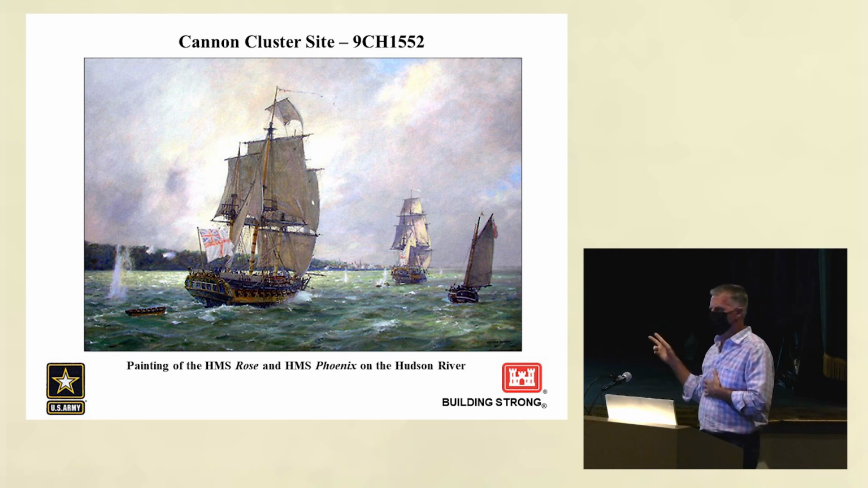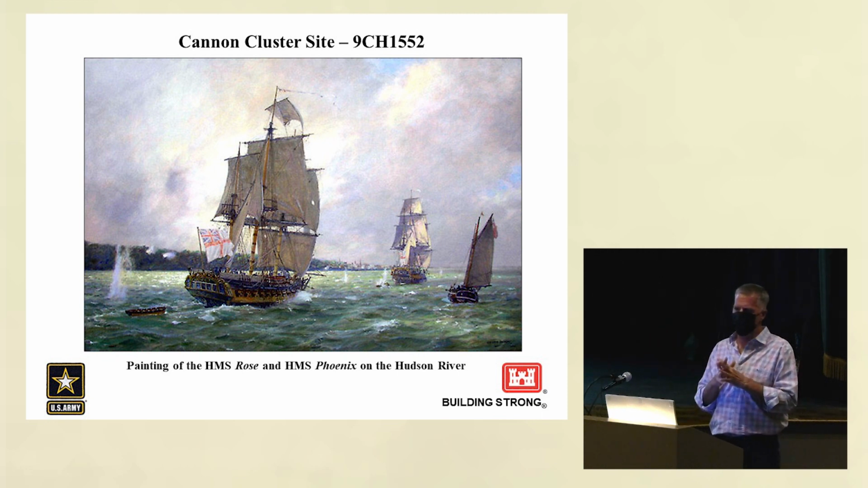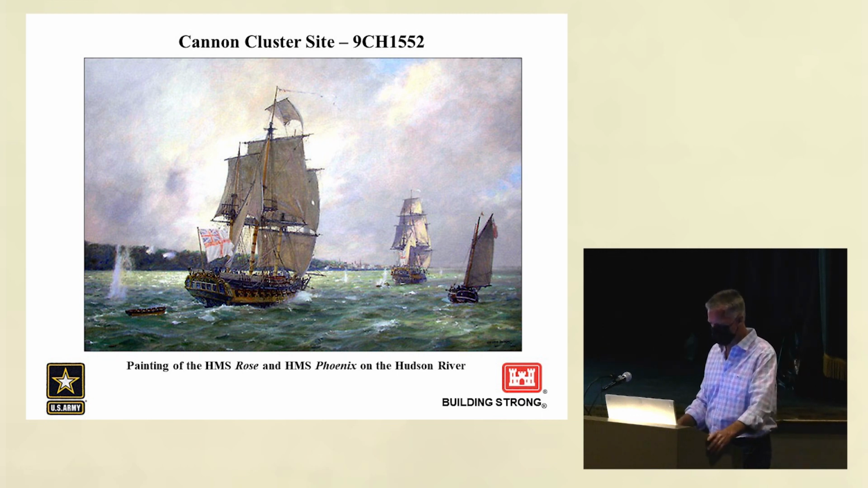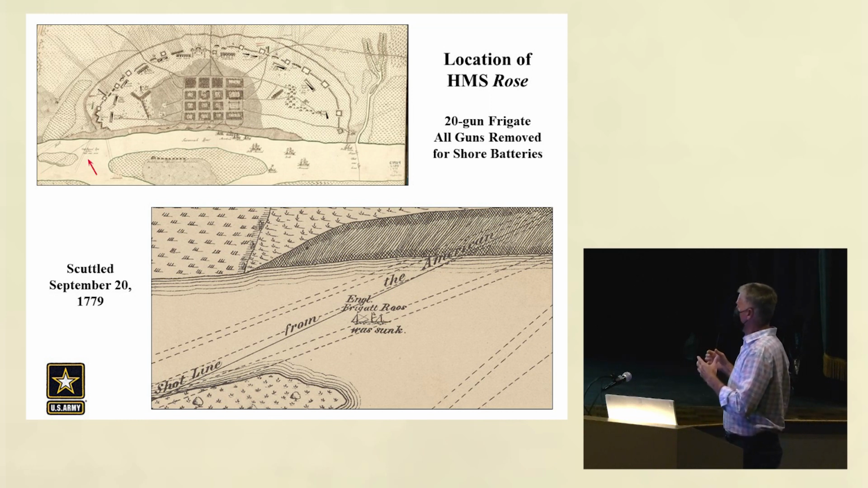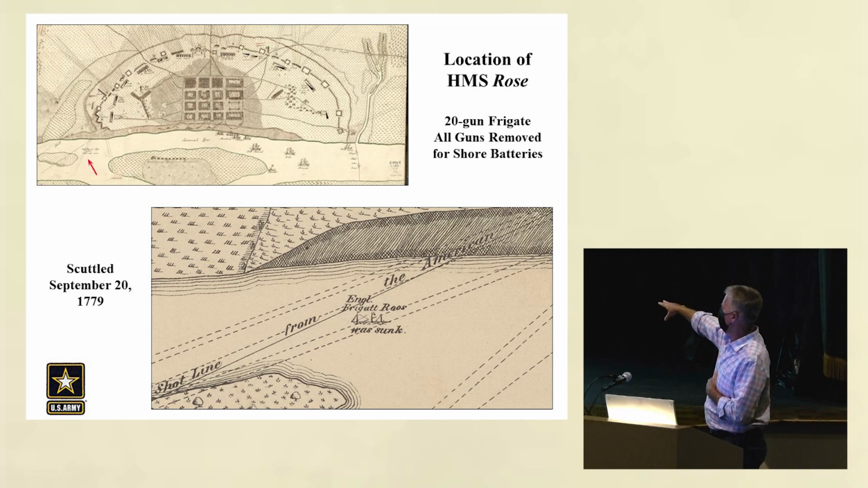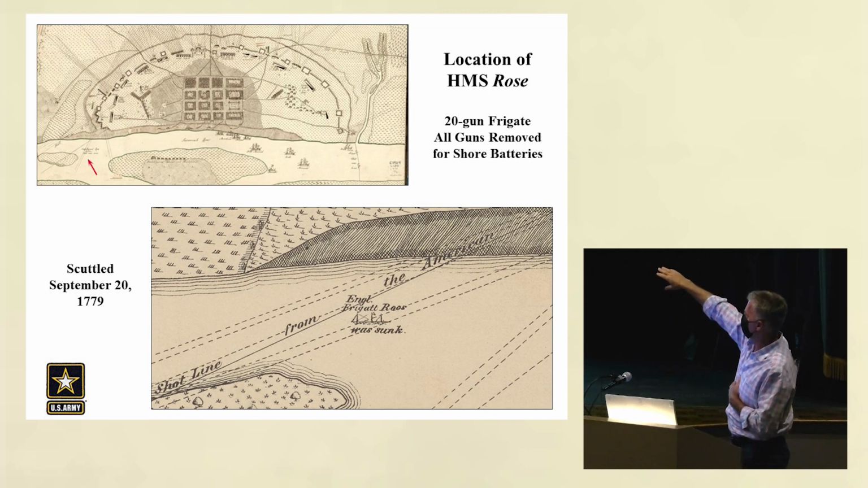Here was another role it played in the battles along the Hudson River to basically drive Washington and his troops out of New York. But our initial thoughts were not my thoughts, but initially people thought it might be the Rose. But in doing our research, the historic maps show that the Rose pictured here, it's the same. The lower panel is an excerpt of the upper panel, and the upper panel shows the city of Savannah.